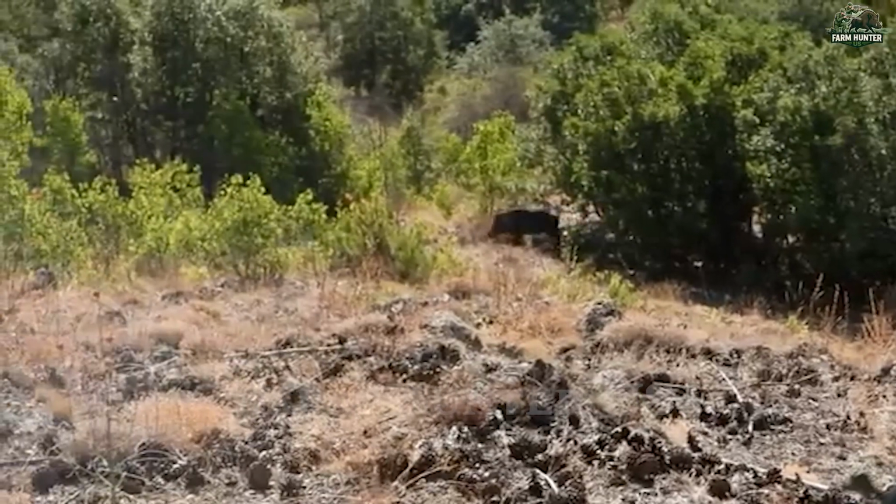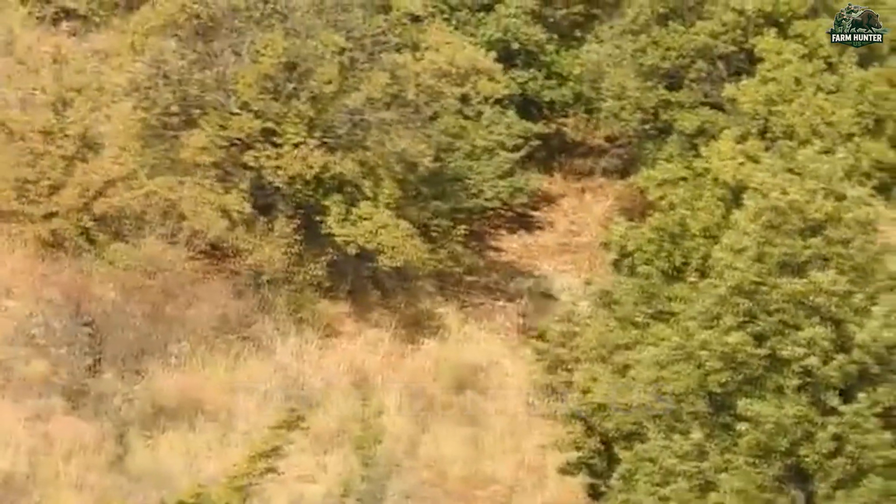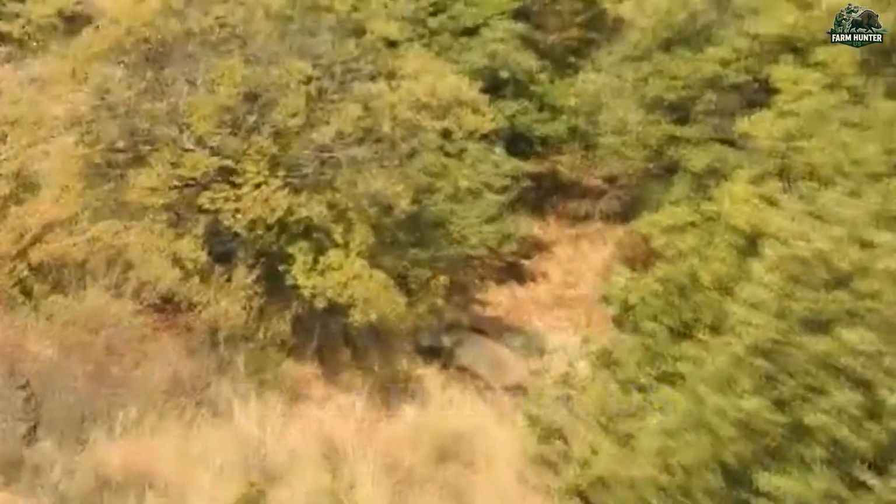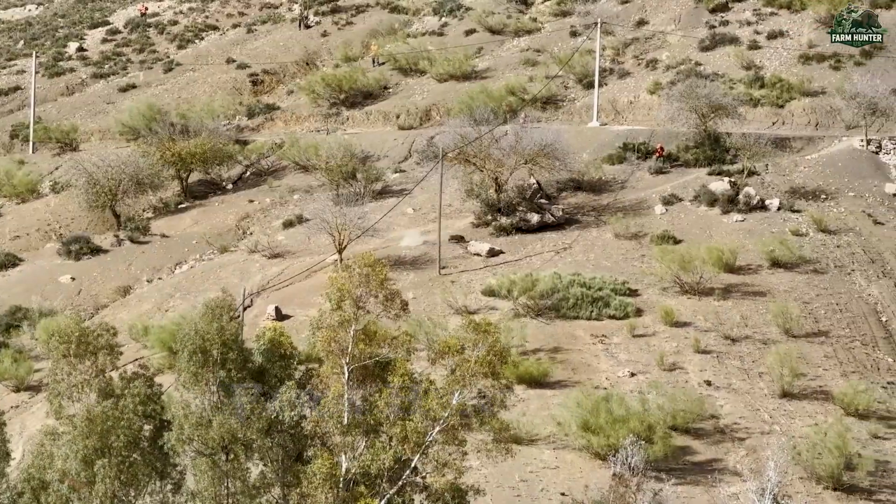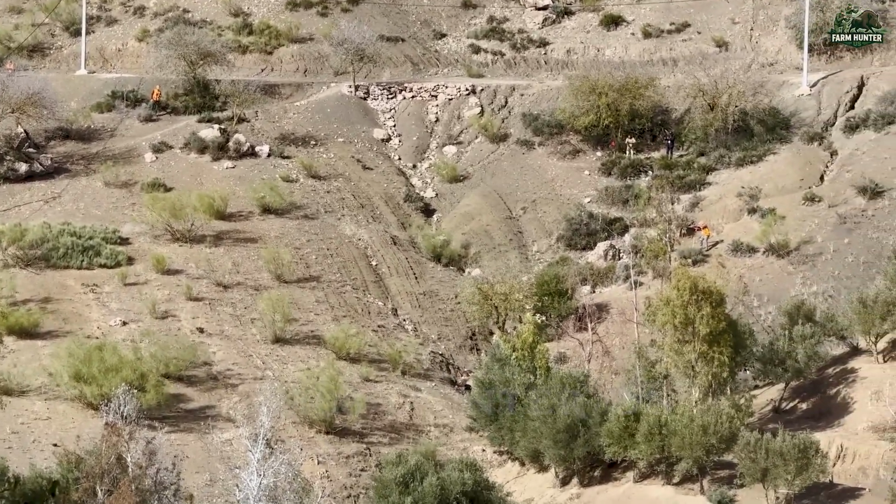Within moments, he spotted them. One powerful, controlled shot later, a boar hit the ground hard while the rest scattered into the woods. These animals are clever and quick, capable of doubling back or using the terrain to vanish in seconds.